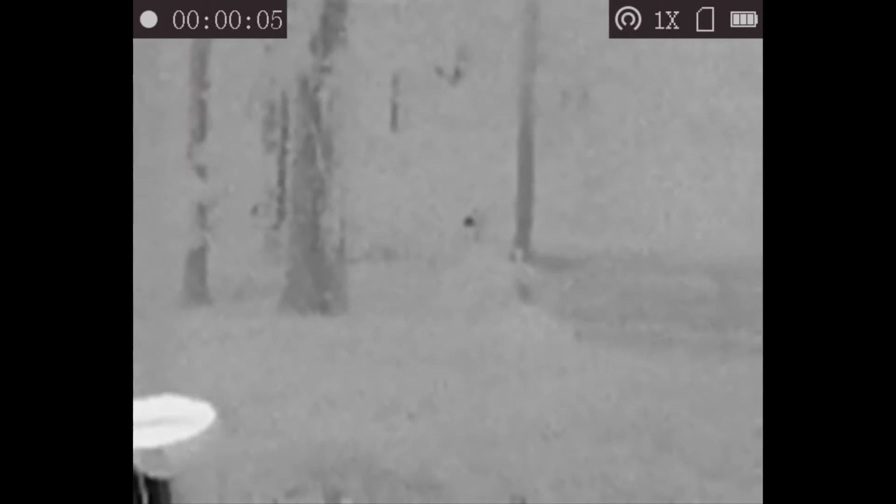I ranged it, but it is way up in the woods. There's a bunch of woods there. I would never be able to pick that out with my scope normally, but I was able to pick it up with the thermal. This was a rabbit that we rode up on.